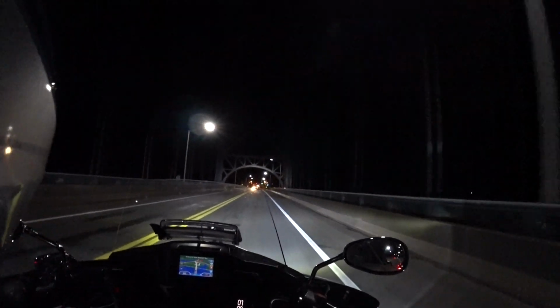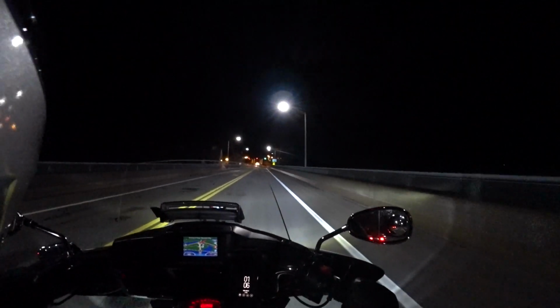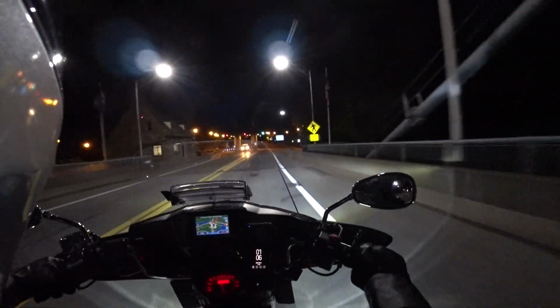And I'm surprised they don't have the lights on the bridge. It's actually really nice when they light it up. But for some reason, I don't know why it's not lit up.